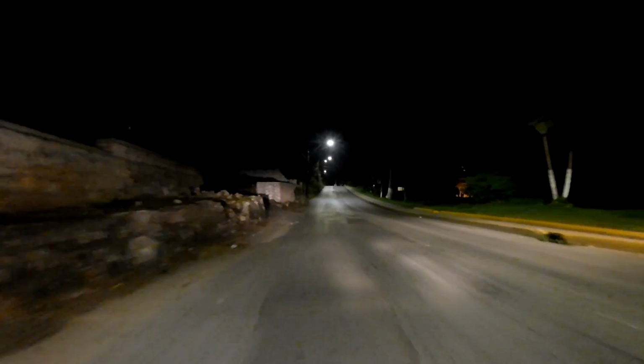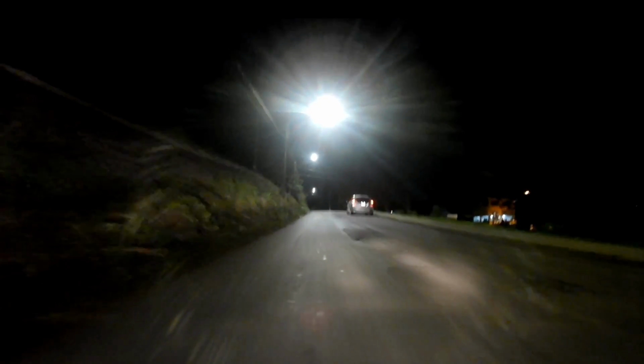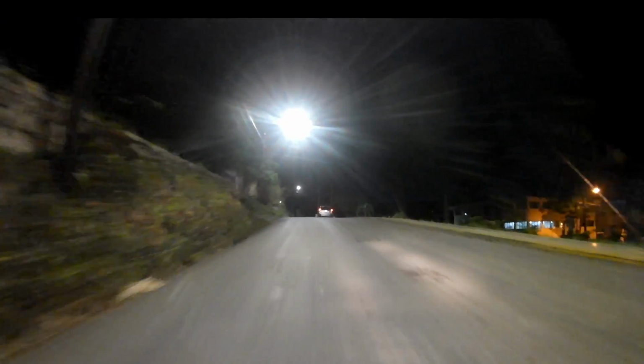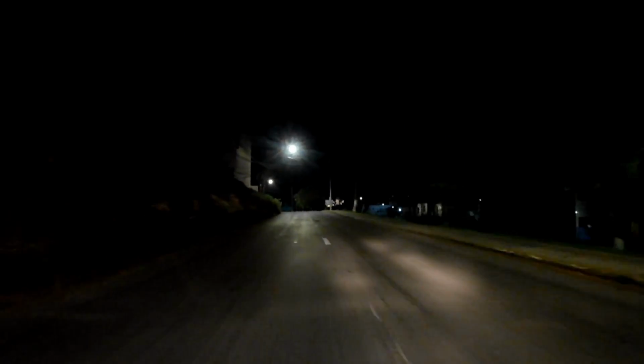So we're gonna make a right turn. My people, remember we're on a one way, so we gotta be very careful. The drive on Hargreave Avenue, it's a one way, so be very careful. So we are heading up in the town area right now.